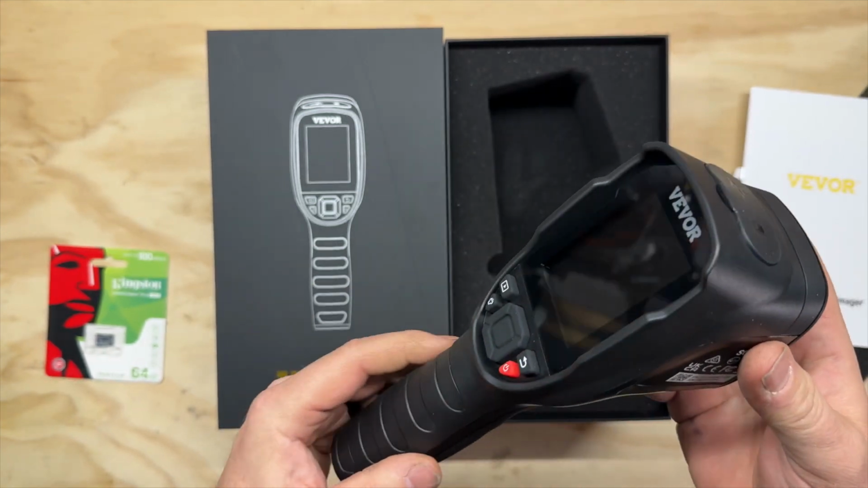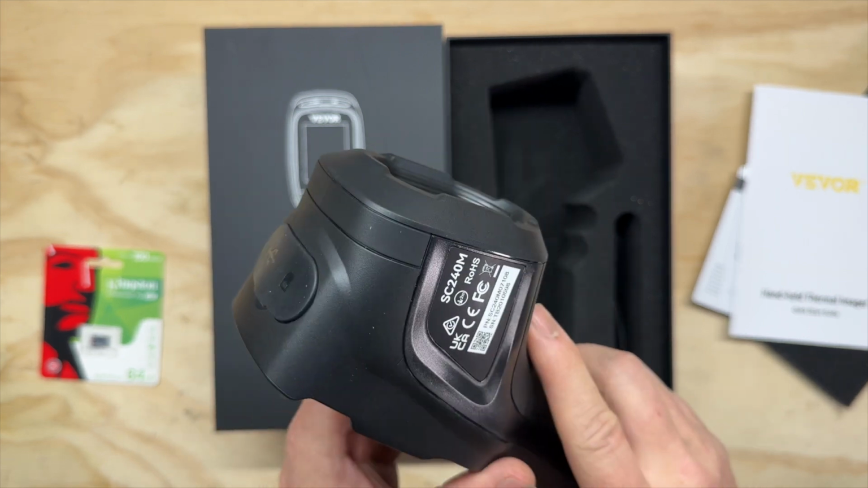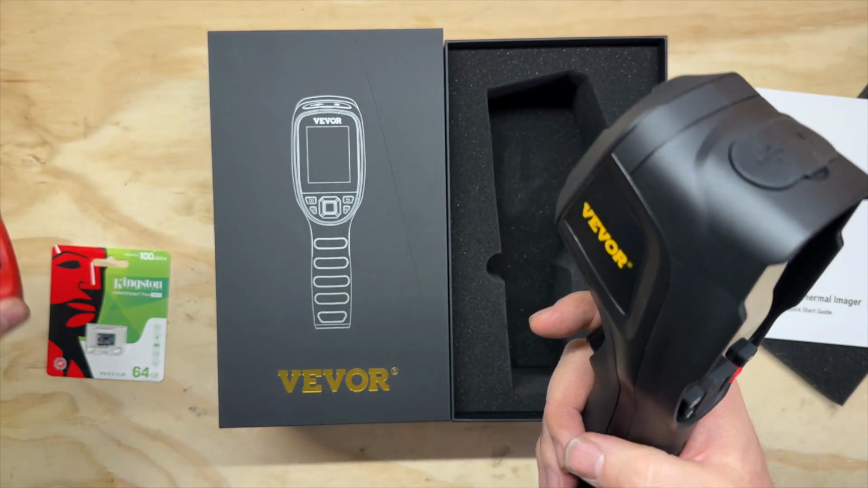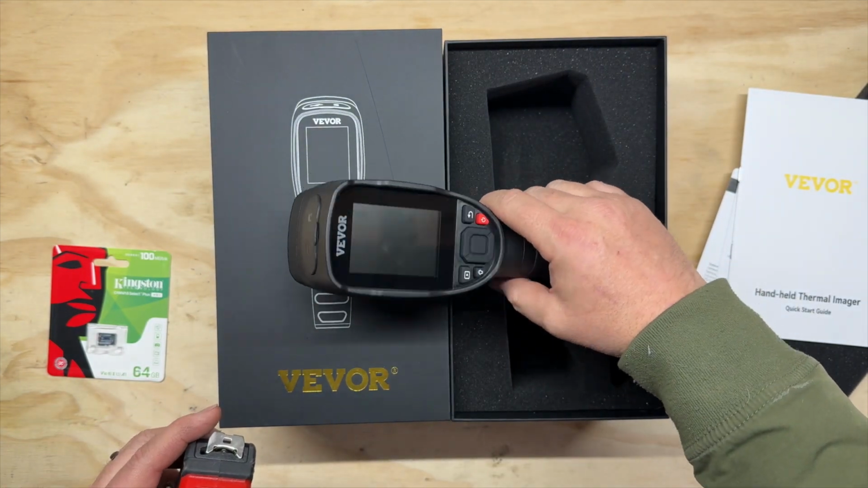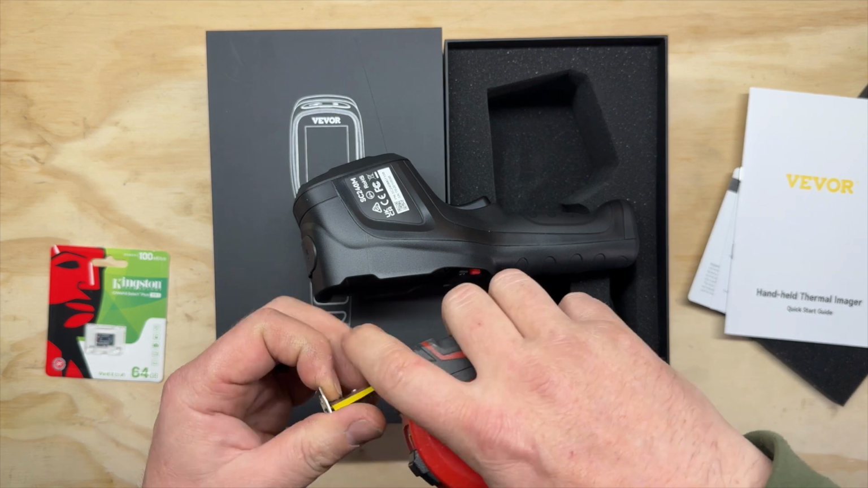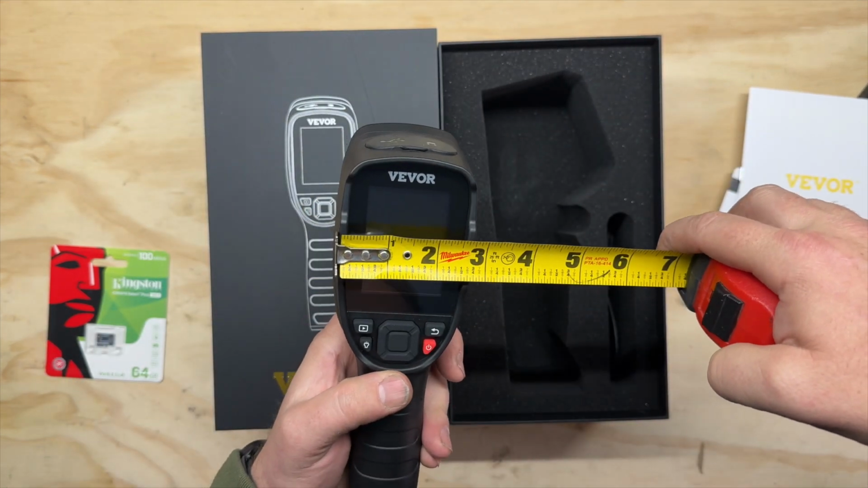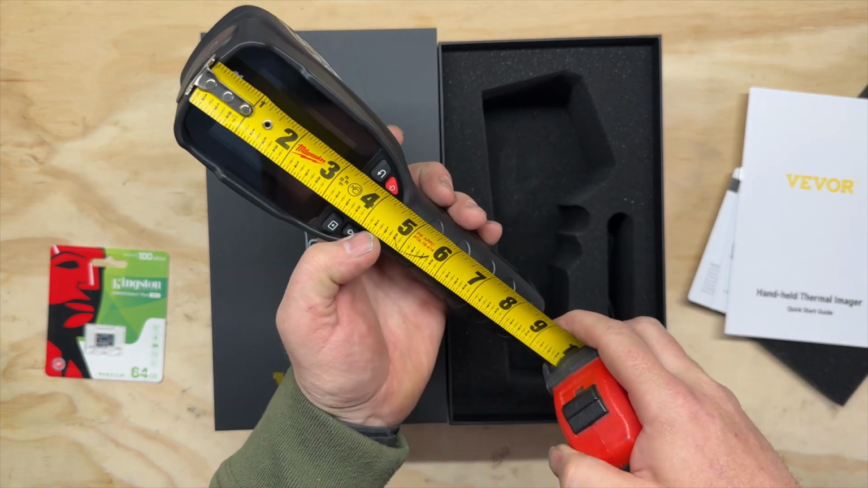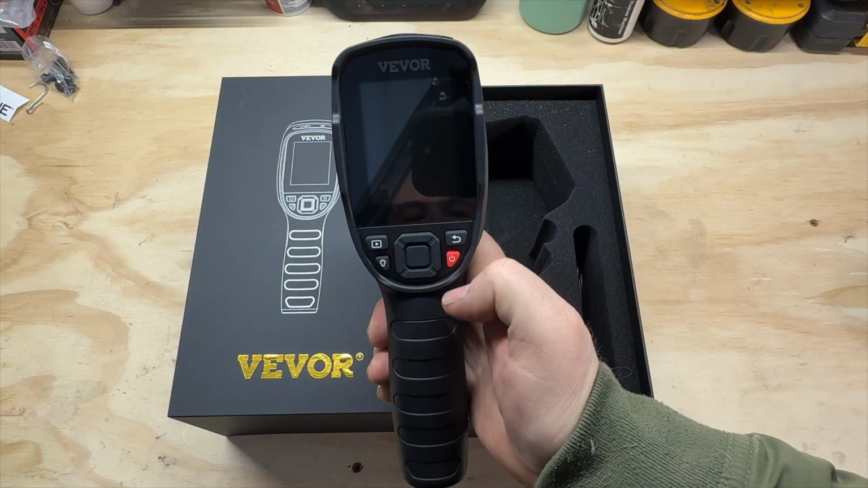It's definitely a lot bigger than I thought. I thought this was going to be like a really chintzy kind of thing, but this is pretty substantial. I mean, this is awesome. Let's see how big it is. So we'll go ahead and measure it. The width on this guy is 2 3/4, and the length is almost 9 inches. That's pretty cool. So we're going to go ahead and turn it on for the first time.